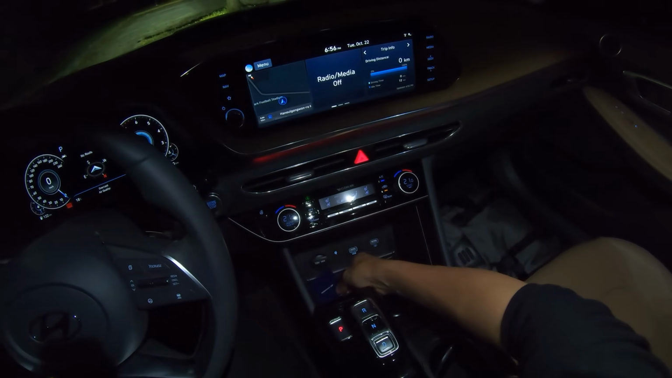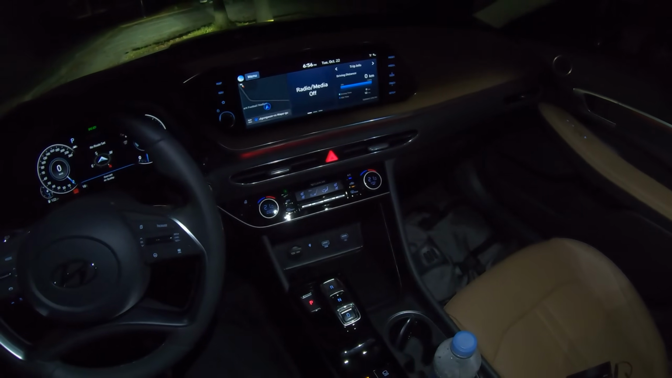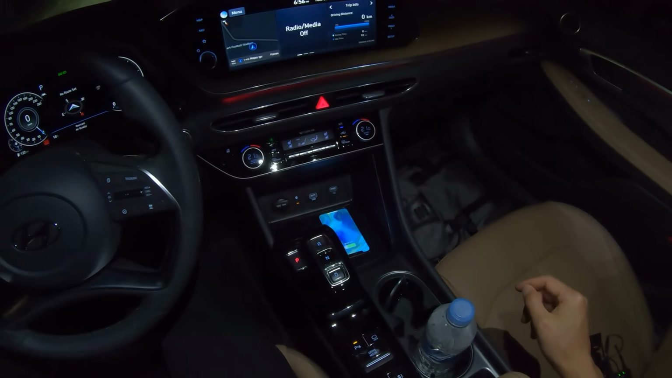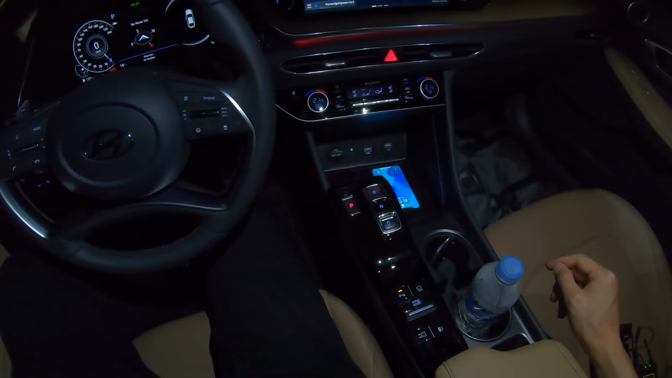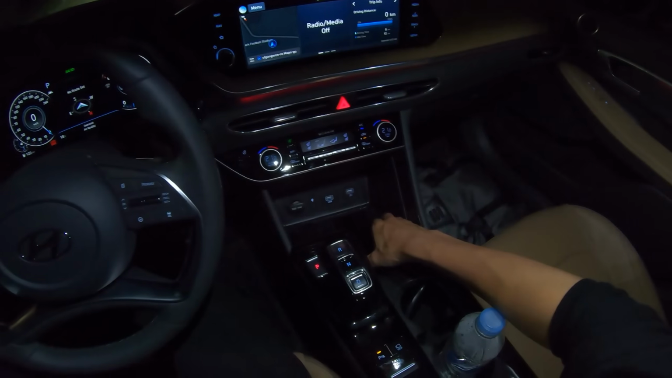So, wireless charging pad here. Right there, works like that. If you open your door, it will not work. Okay, so I don't know why they made it like that.